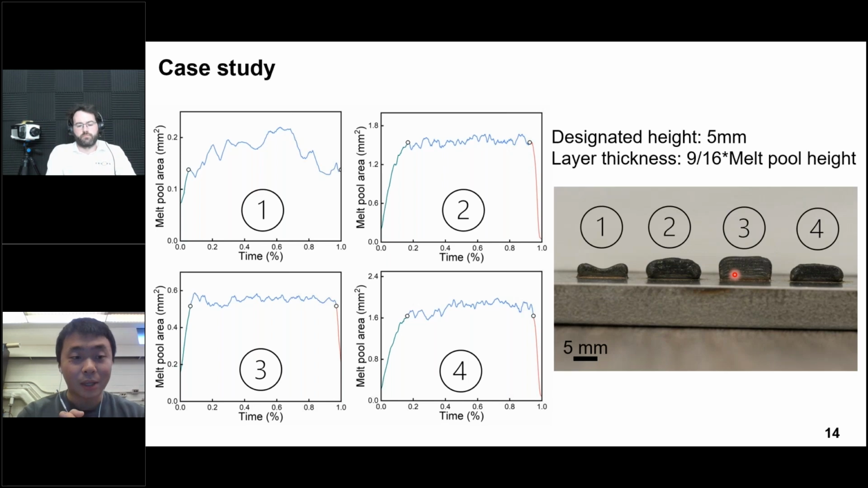The first one is high speed. As I mentioned before, if you didn't have high speed, you can only capture like 10 images under a certain processing parameter. You cannot see the fluctuation of the melting area. And the second thing is the IR camera can help us accurately recognize the melting pool boundaries, since you can easily know the temperature of the melting pool boundary based on the IR camera, and you can use that number to recognize the melting boundary. With a normal high-speed camera, you will never get accurate information for the melting pool boundaries.